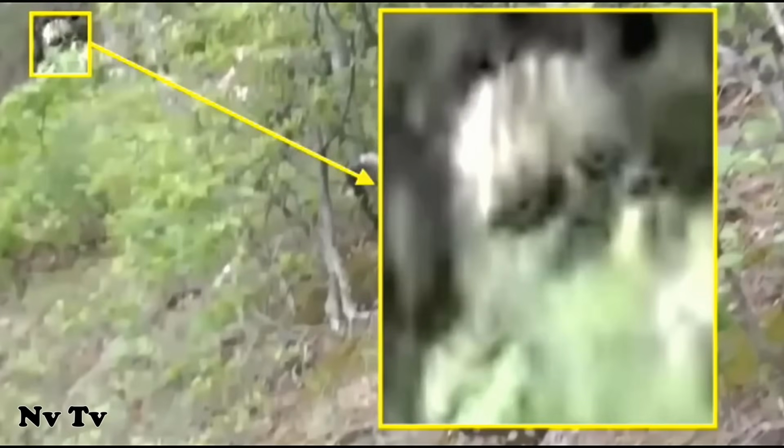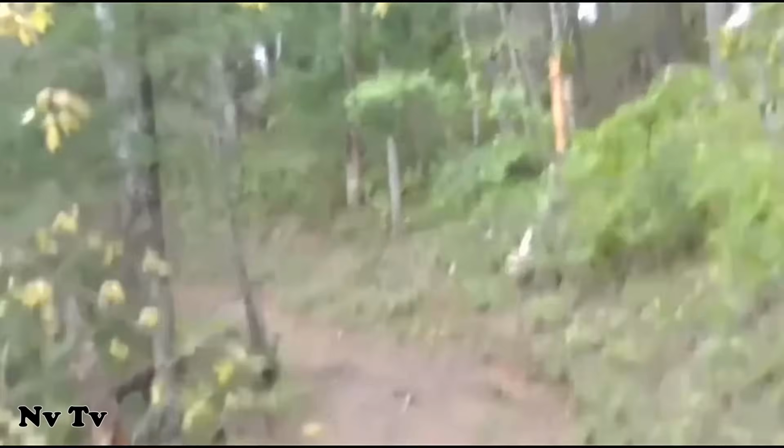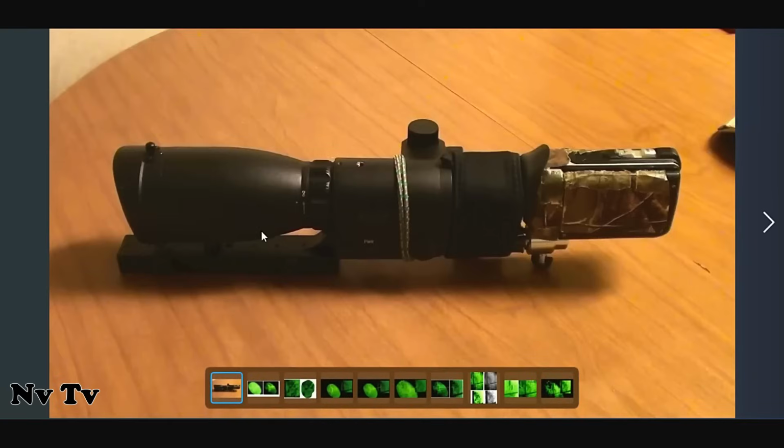Now here is something I tried for a little while. Had a friend of mine, Richard Huckleberry, send me a night scope, and this is the rig, this is the scope. I got to put a camera on it and rigged it where I could have a camera looking in the end of it, and it was the green, like a starlight scope.